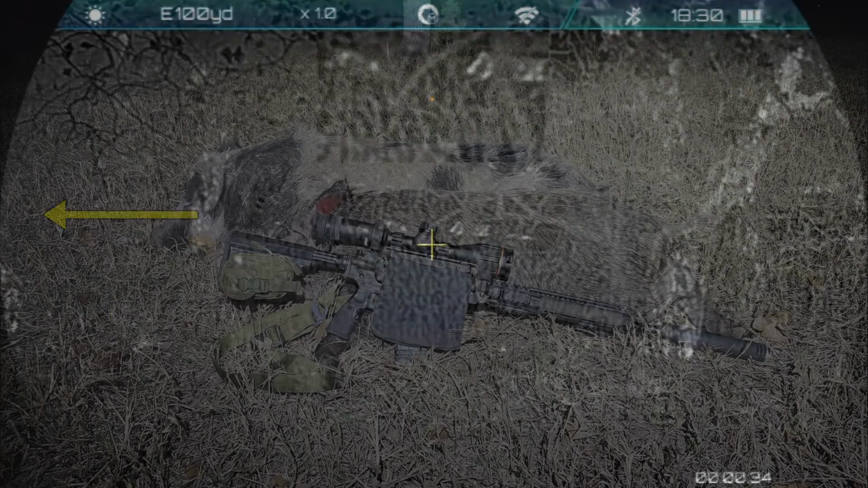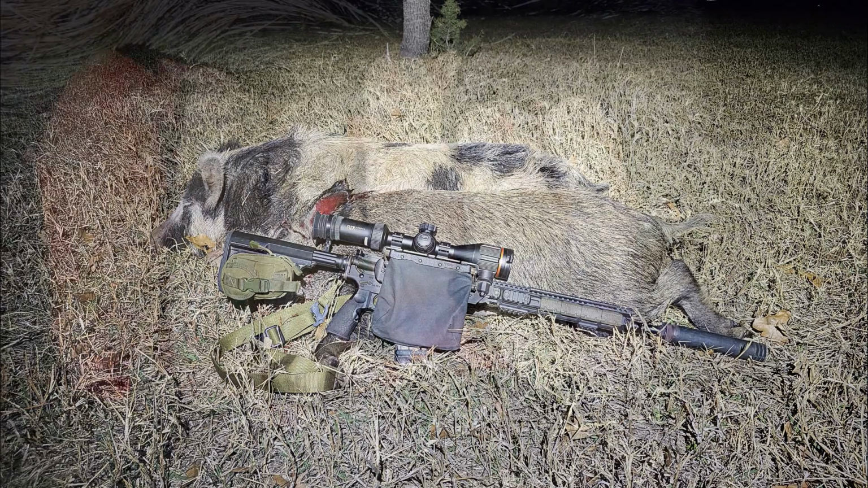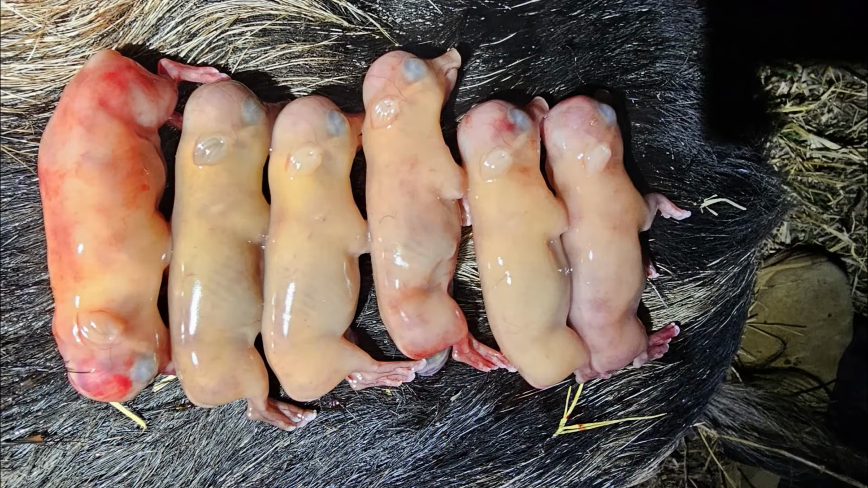And I come away with 2 hogs, a 95-pound boar that was my opener, and the 190-pound sow that was hit twice, once through the lungs, once through the front leg. And she was also pregnant, with a total of 6 on board.